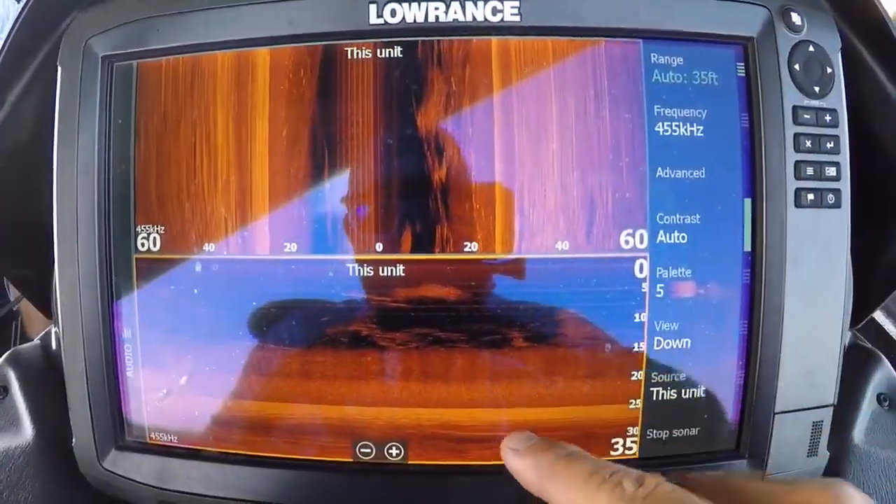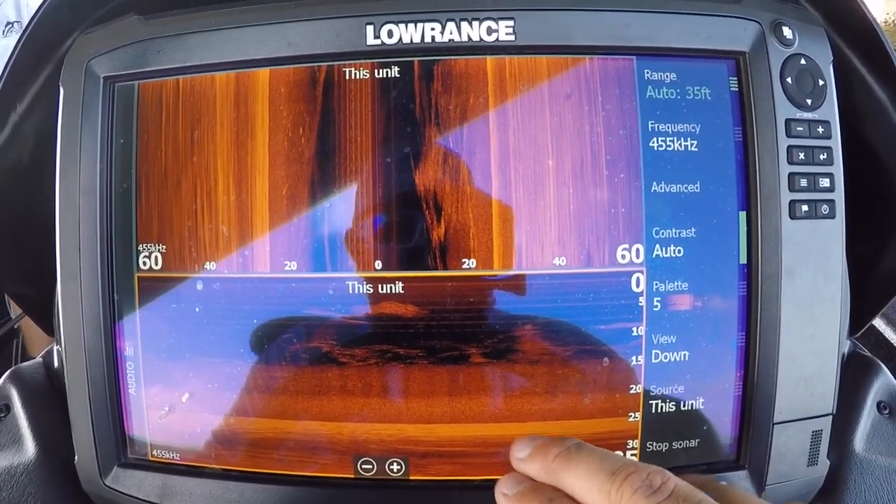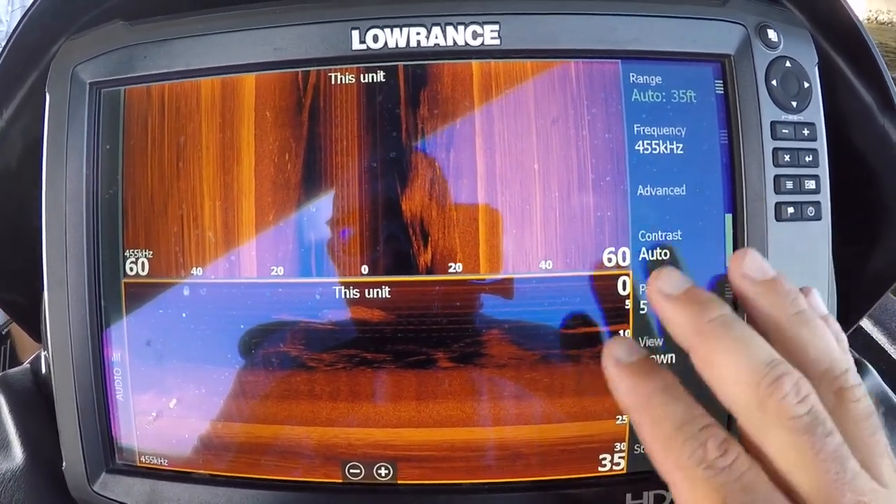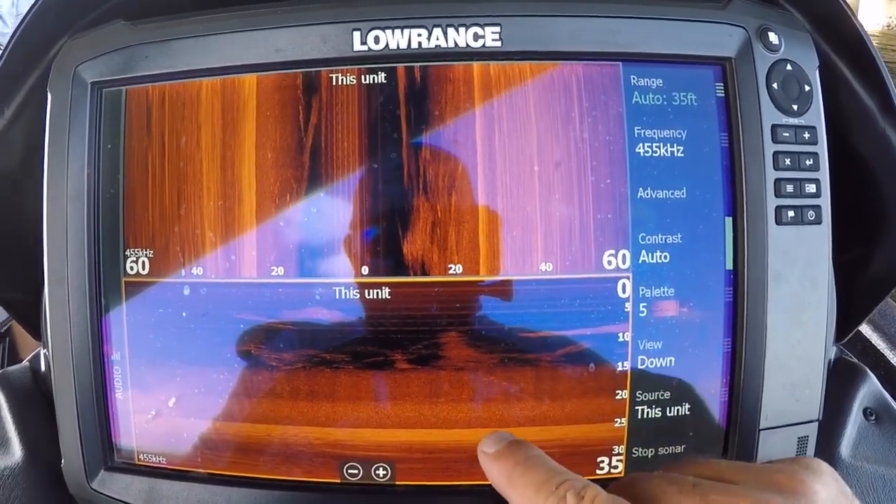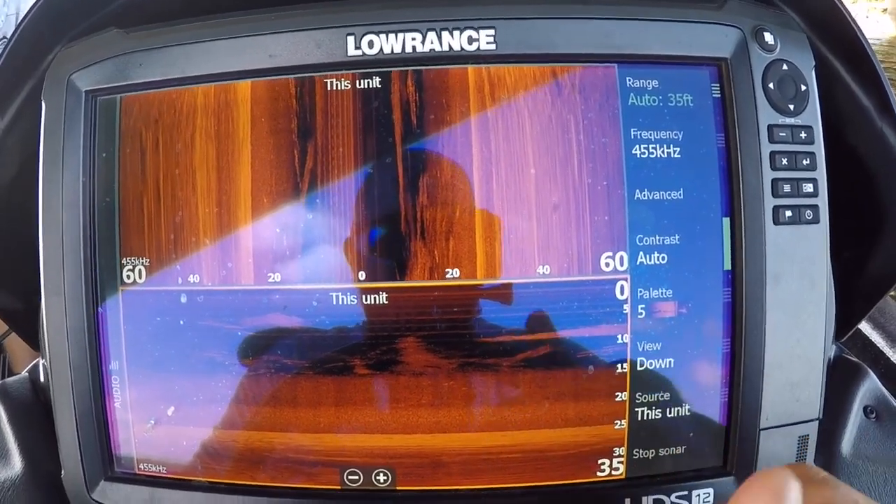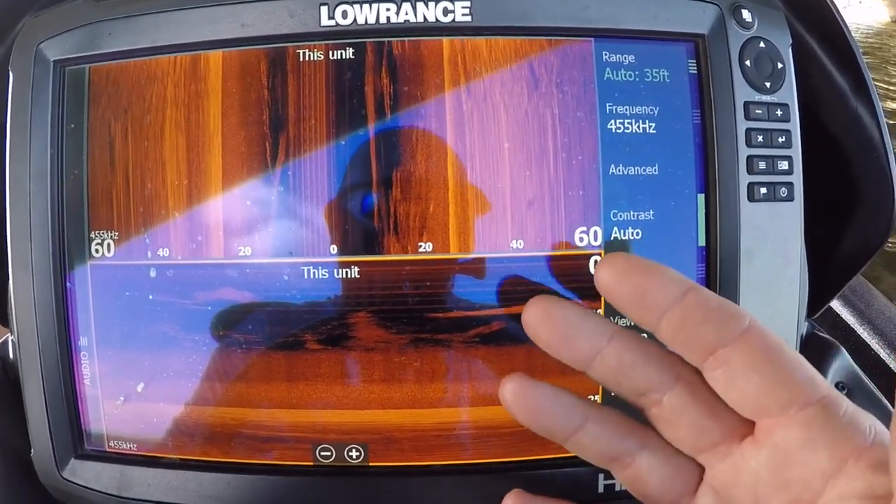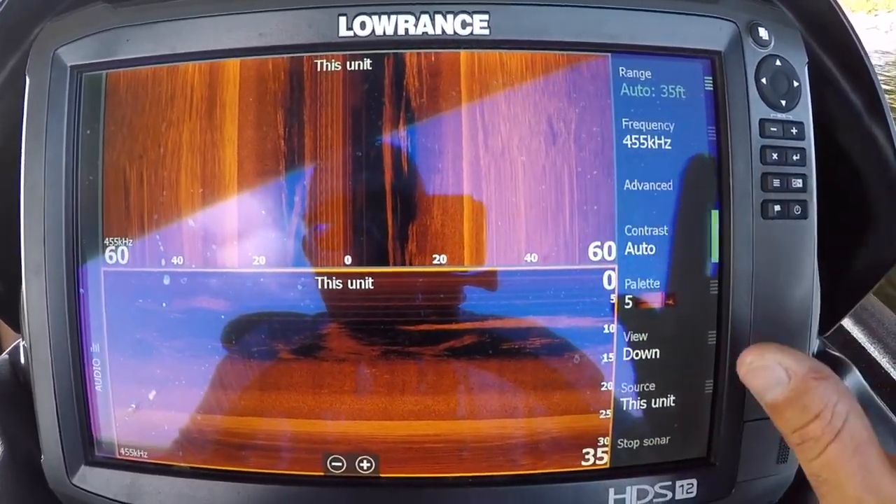If you're going to look at structure, I think that's better because you're really focusing on anything that you might see here on the bottom. Now, we're sitting dead still right now, so these pictures are not going to be crisp and clear. We'll show you some good images here in a minute. But if there was a tree down here that I was looking at, or a brush pile, or an old underwater bridge, or a roadbed, or anything that I was looking at, the closer I get to it, the easier it's going to be to see.